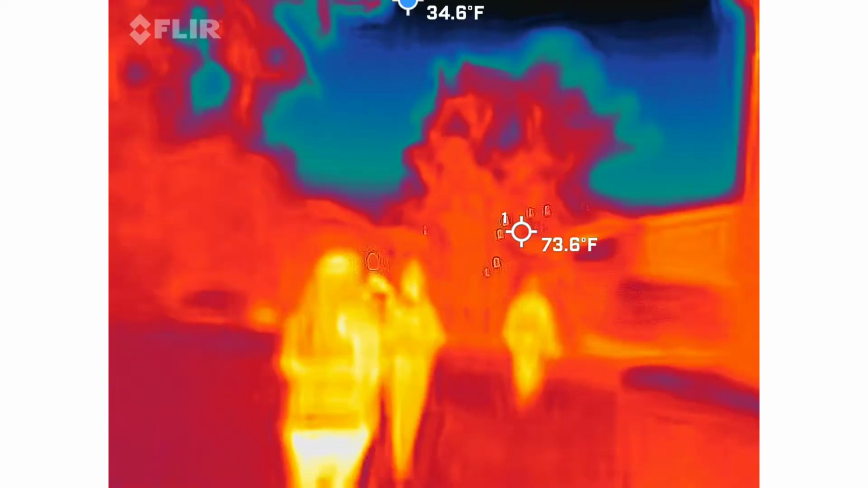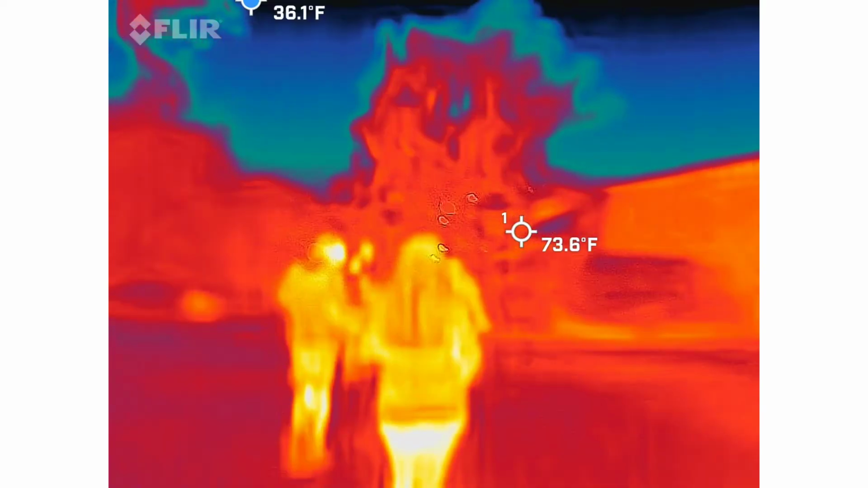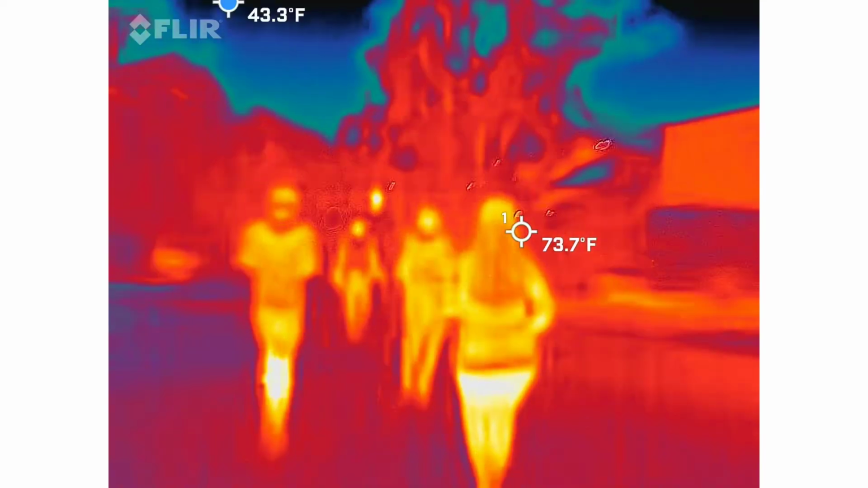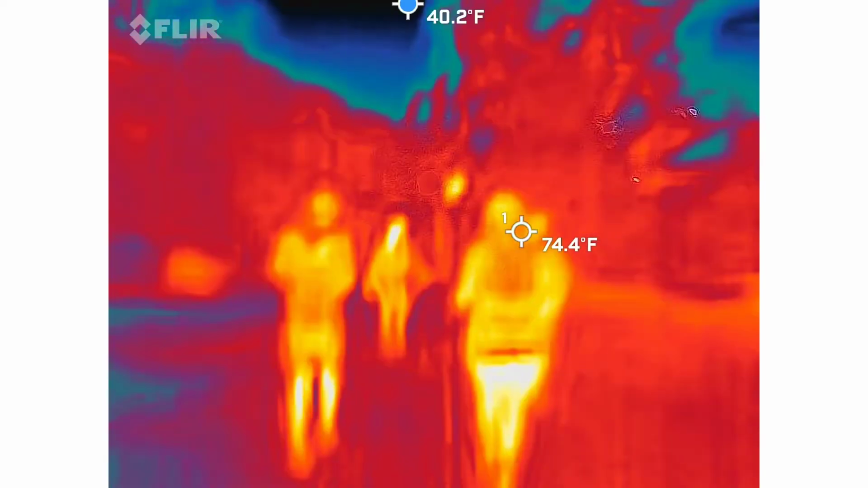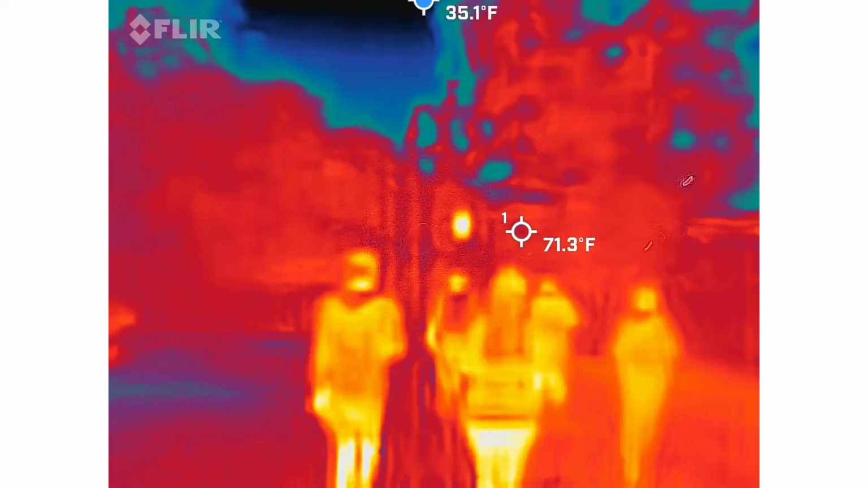That's just like diabetes. I know. Nick also said diabetes when we were standing in the alley. That would really freak me out.